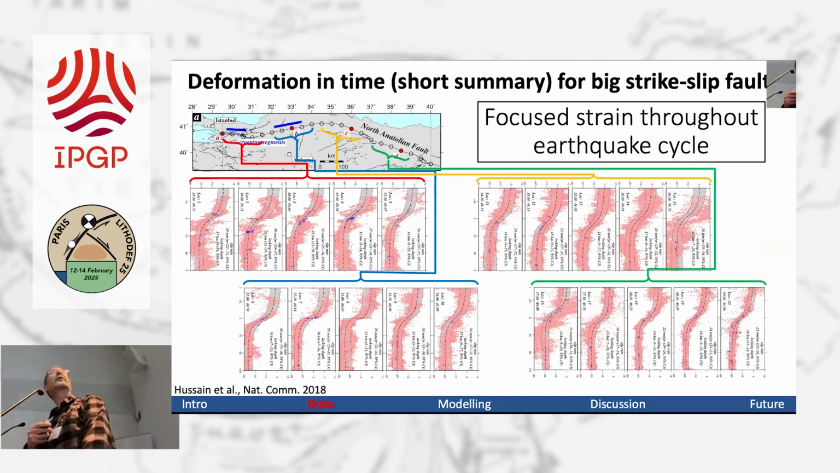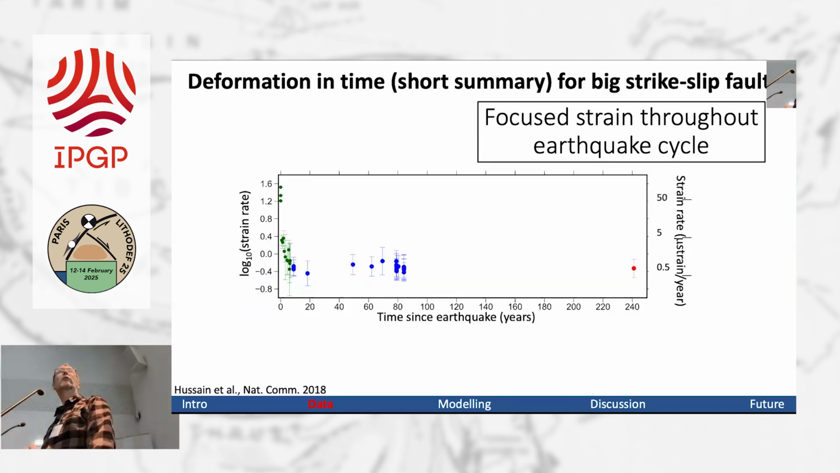We're going to look at strain accumulation across the entire North Anatolian fault. What you can see is we get these focused strain profiles pretty much consistently along the fault. This is work from Iqbal Hussain, published in 2018. The nice thing he did was said, okay, we can look at any one location. We can say, how long ago was the earthquake in that one location? And then you can build up a graph like this, which is the strain rate as a function of time since the last earthquake. You can build up a story like this.